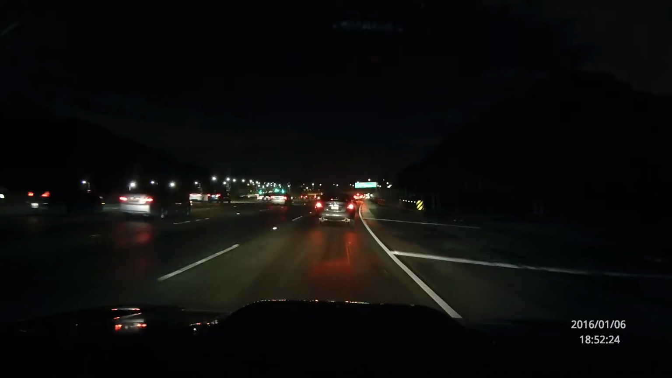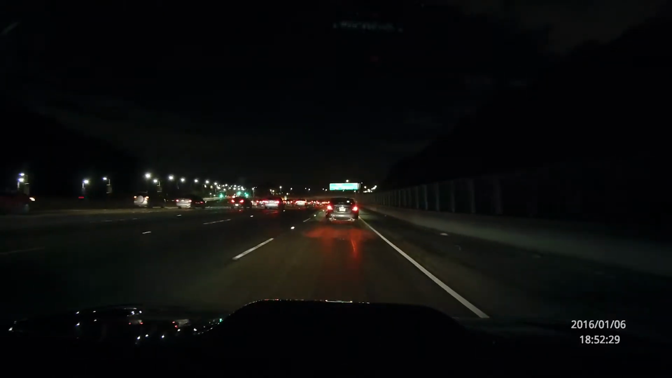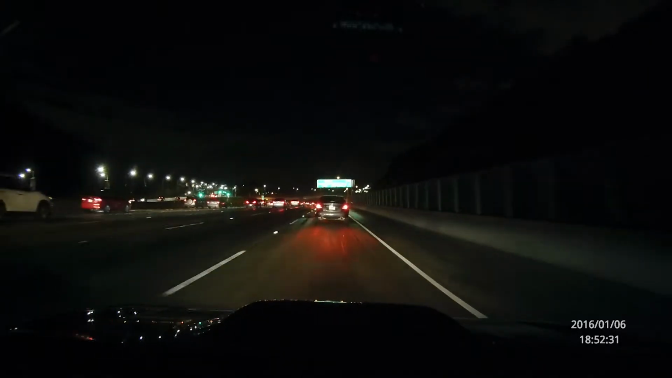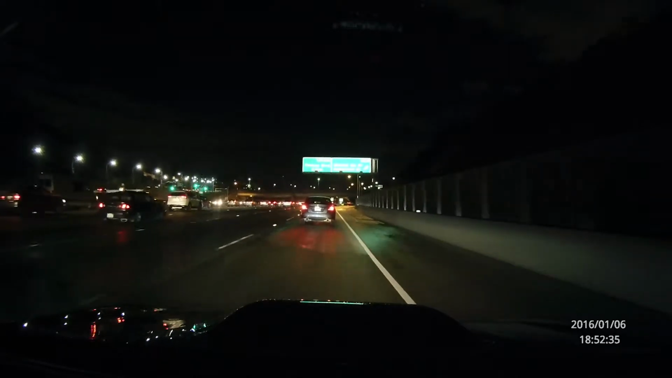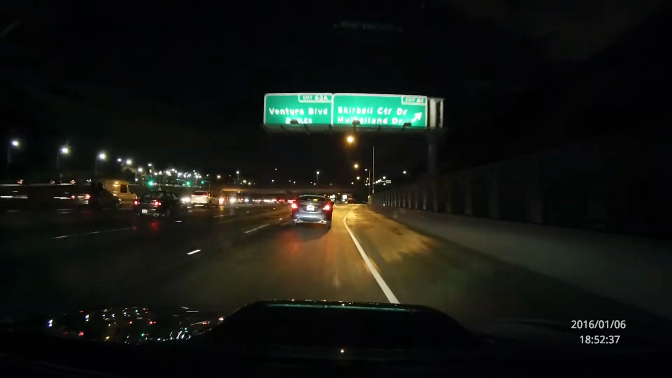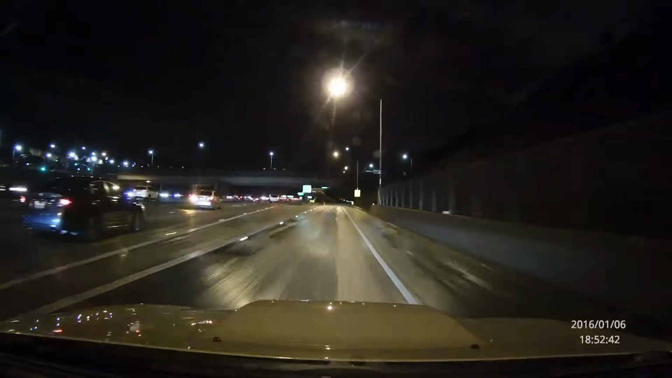Oh my god. One car stalled out in the middle of the freeway. You can't figure it out. Not bad, actually. It's a great 70s car. Oh my god, look at this. The color. Yes, that's it. There you go.